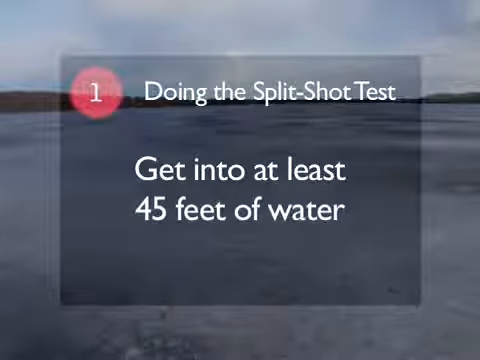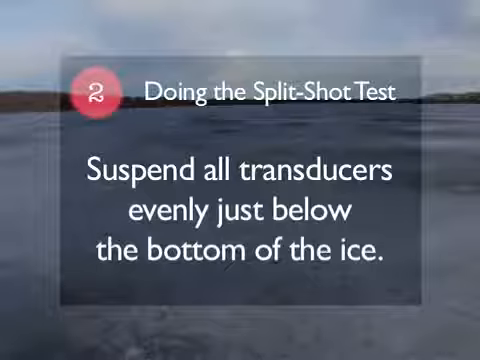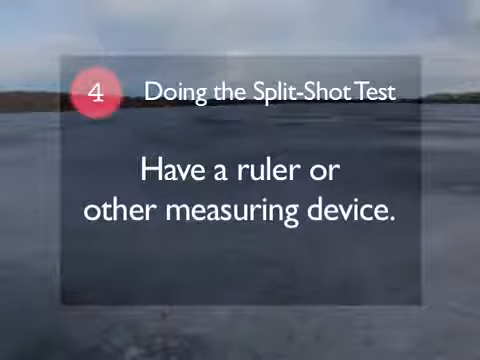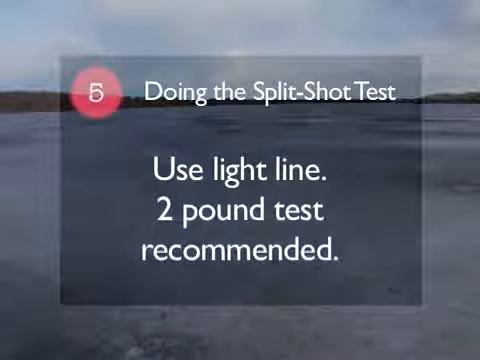First thing you need to do is to get into 45 feet of water or more. You want to suspend all transducers evenly just below the bottom of the ice. Then you want to use 2 split shot size sinkers. Now you want to have a ruler handy or some type of measuring device to make sure you get the split shot set correctly. And of course you want to use a light line.